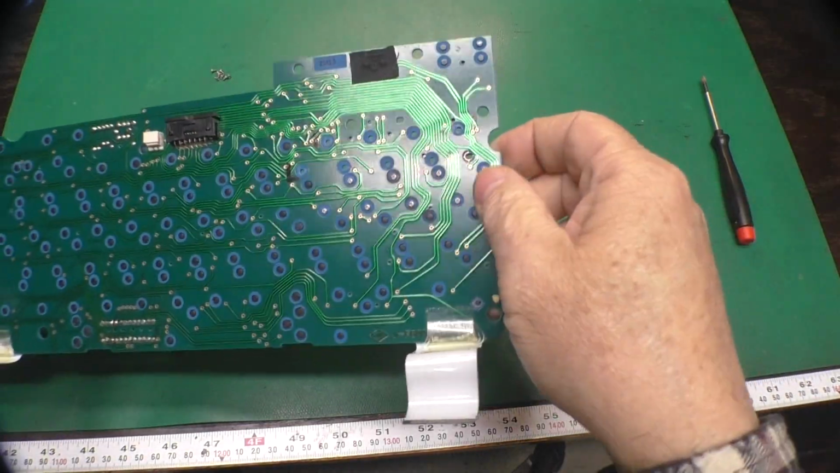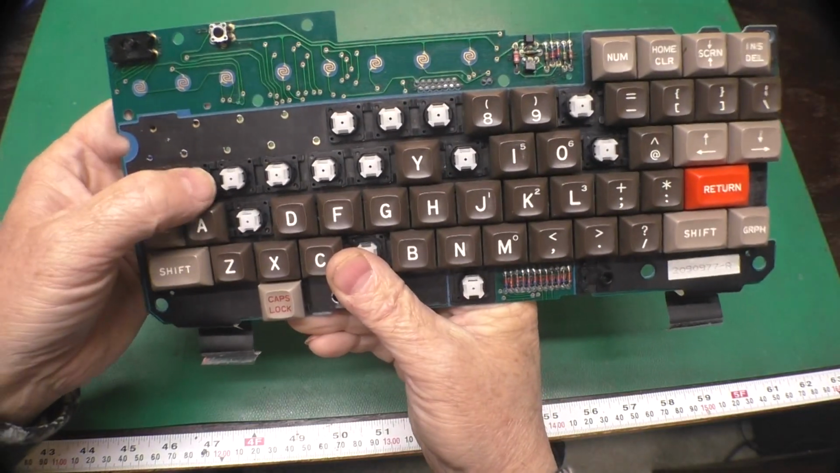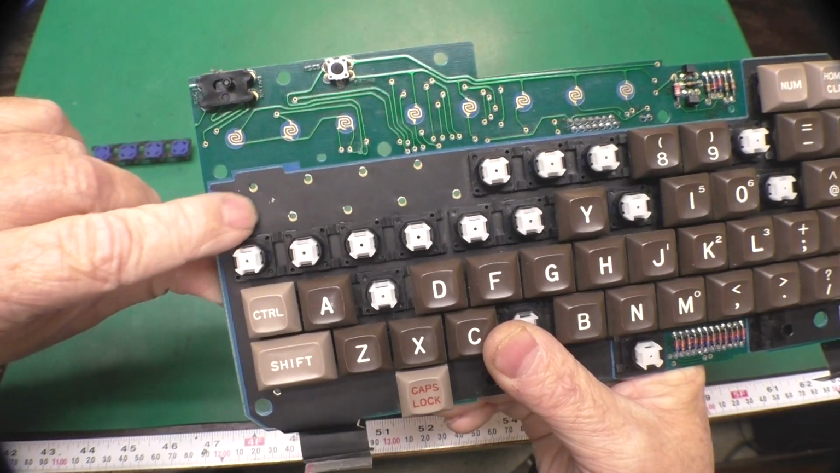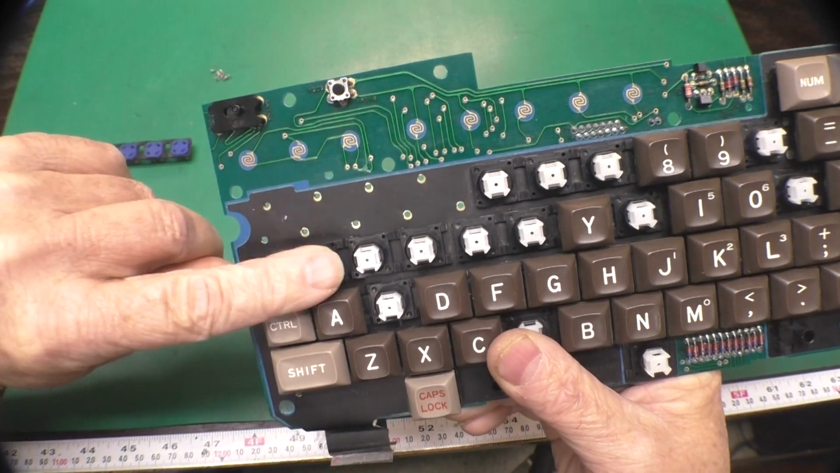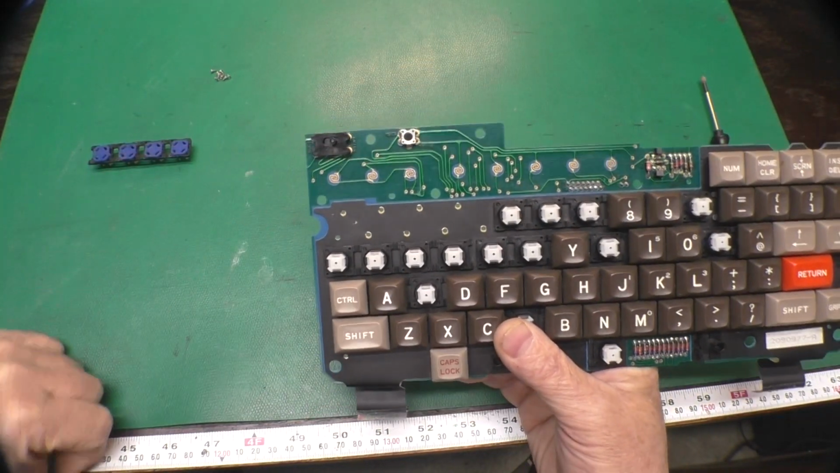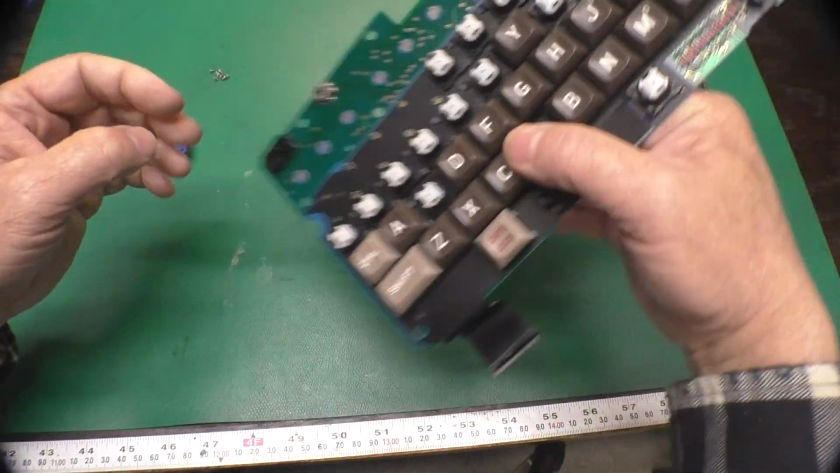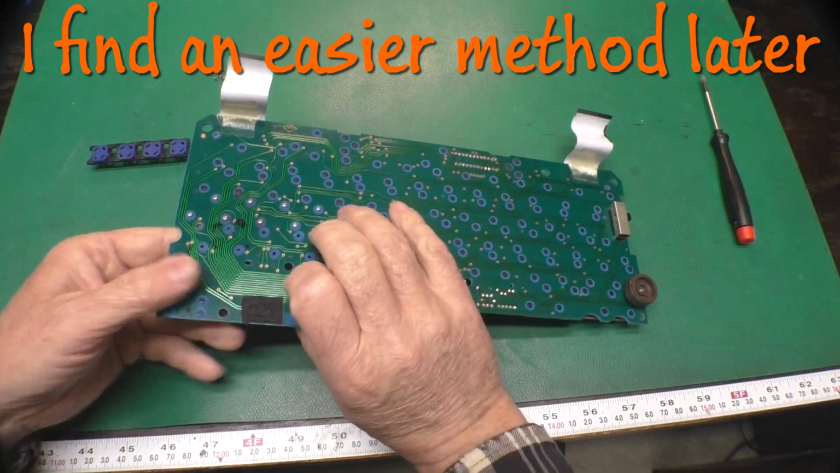Okay, I've got one key pod reinstalled. What I did first was take a little very light sandpaper, like 400 or 600 grit, and sand down over where those bumps were on both. So hopefully that'll help it from wanting to try to keep the key pressed. And getting these guys put on there is a bit tricky.